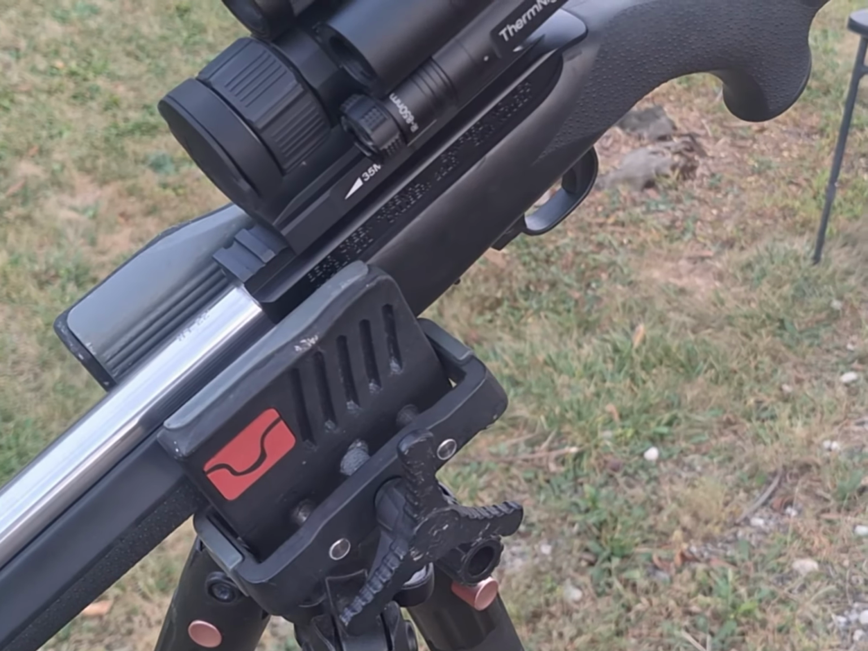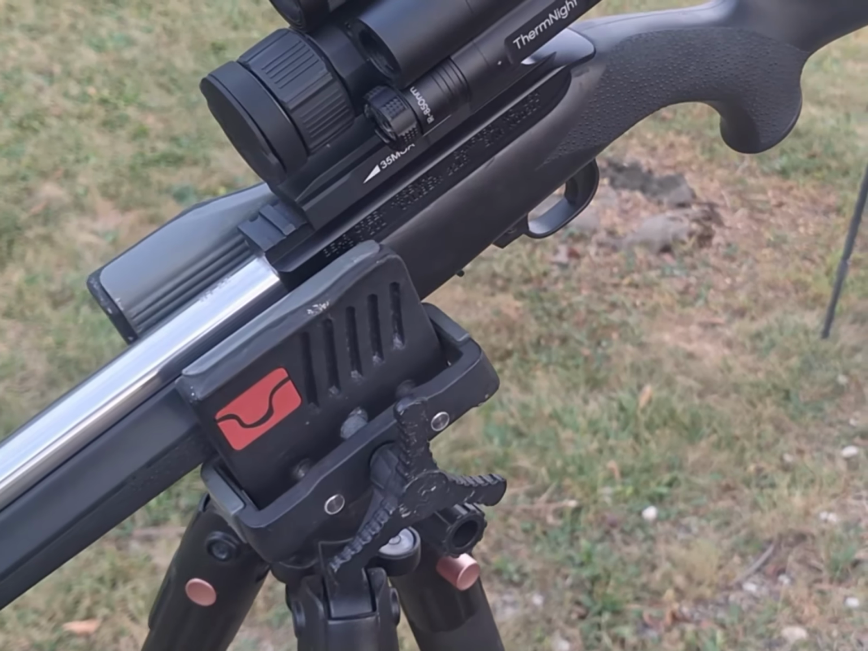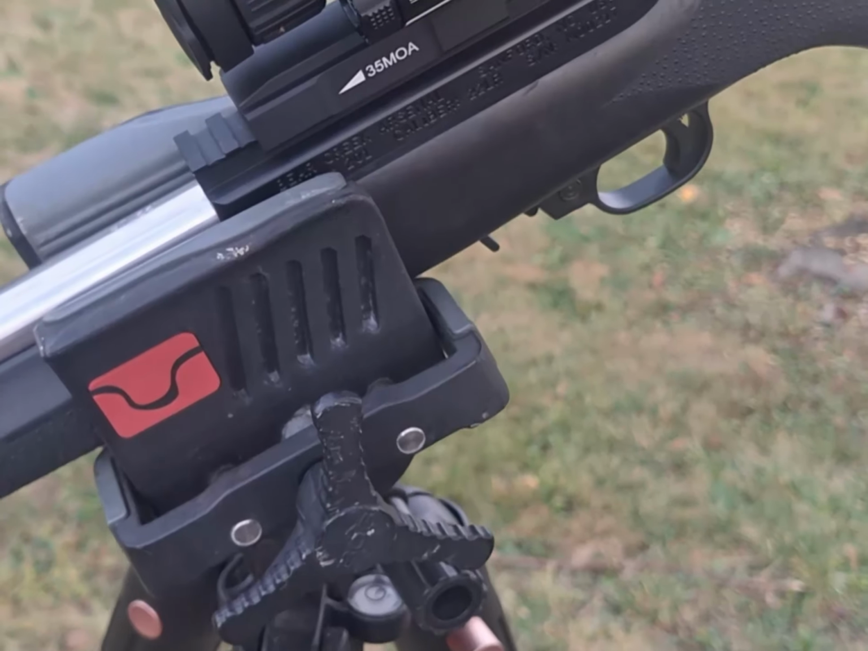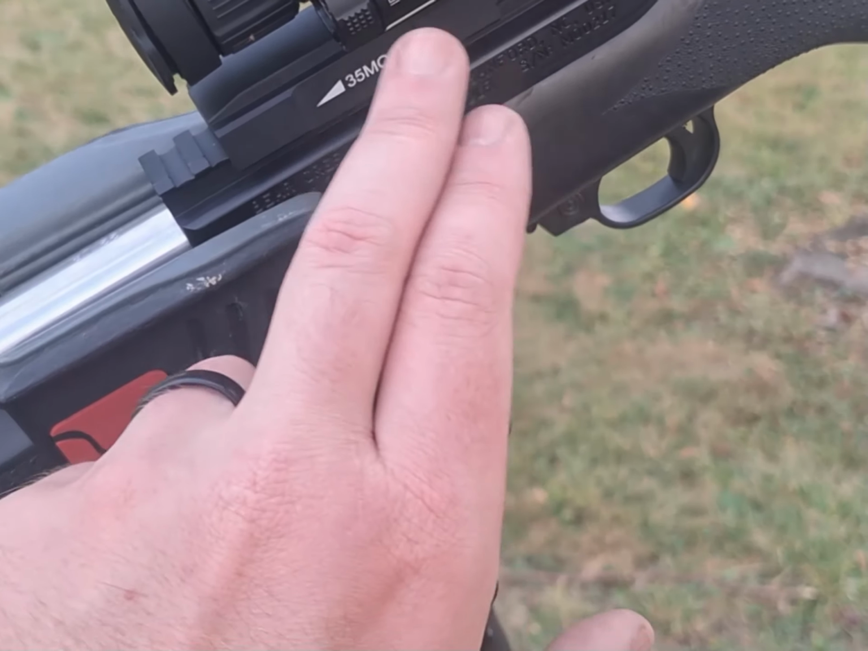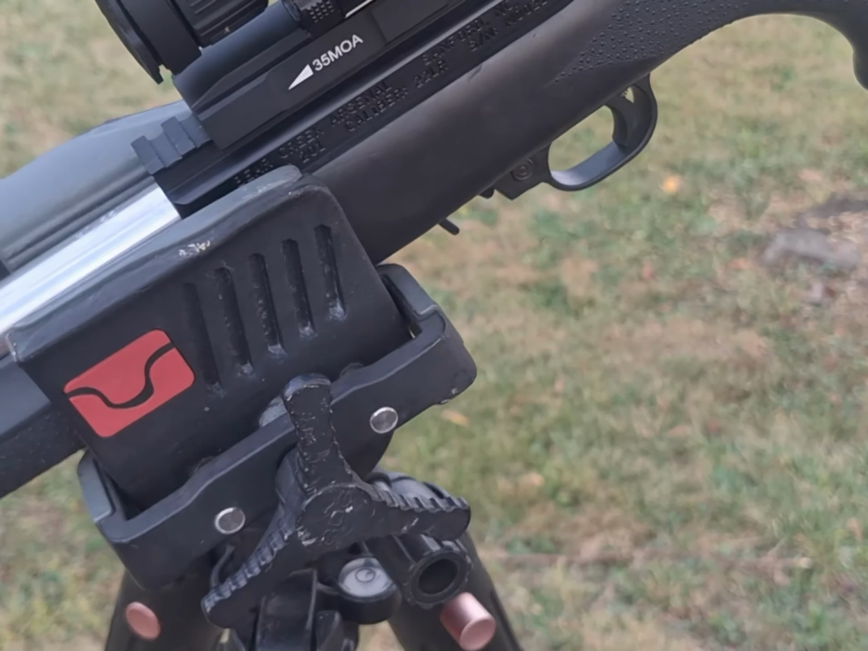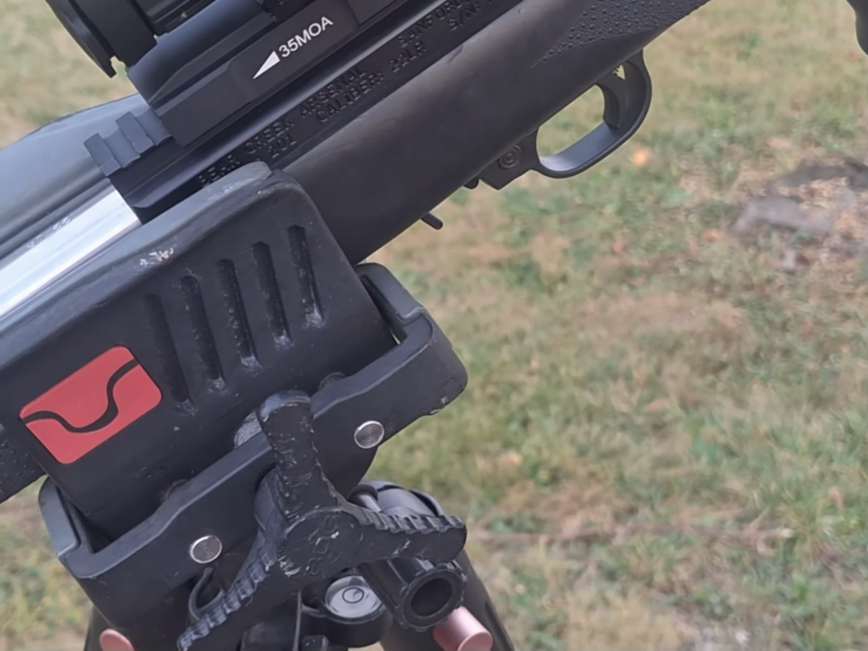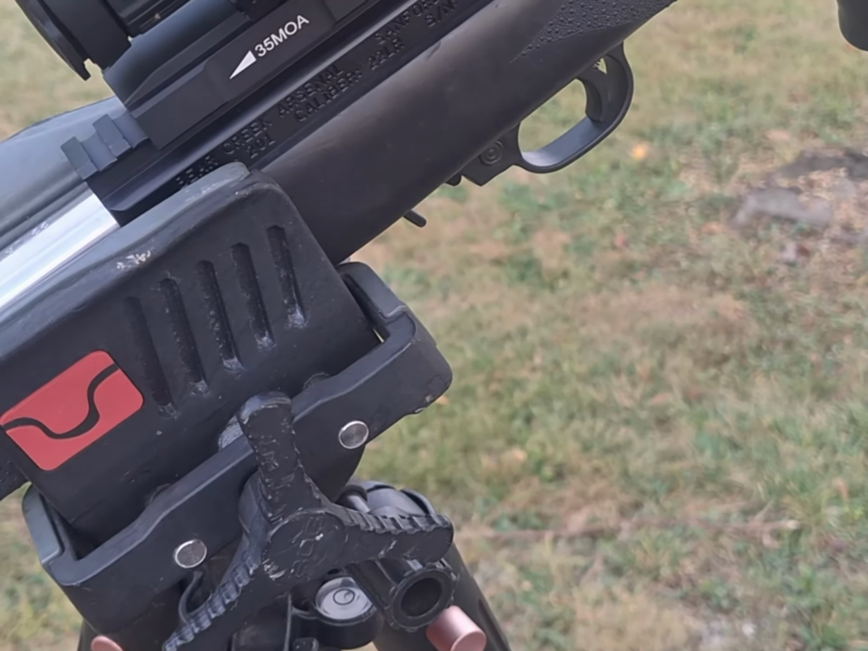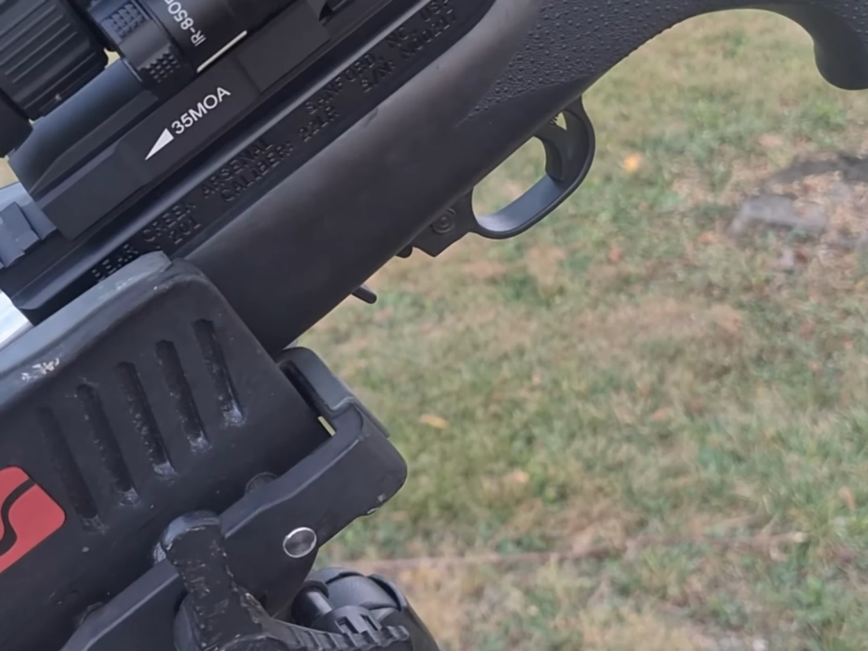So I have this DNT scope mounted on my BCA 201 Ruger 1022 clone, and I'm going to show you guys how to get it sighted in. Now, if you're going to use this on a 22 LR or an air rifle, I suggest changing the rail on the scope from 0 MOA to 20 MOA or 35 MOA. I've done the 0 MOA on a 22 LR and an air gun, and the projectile never goes above the line of sight or crosshair.